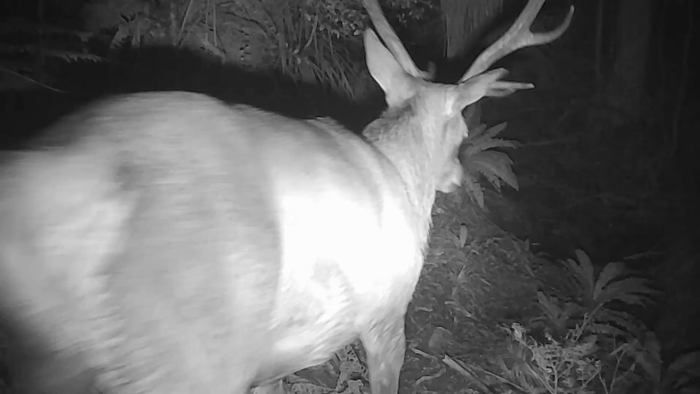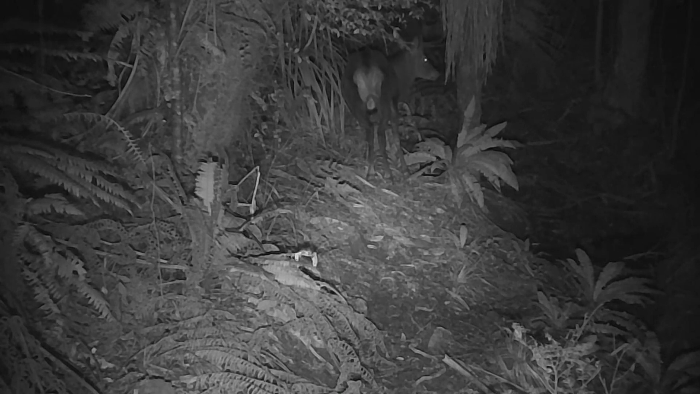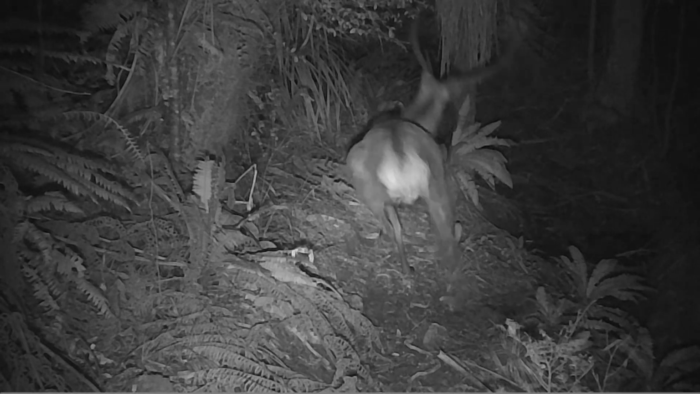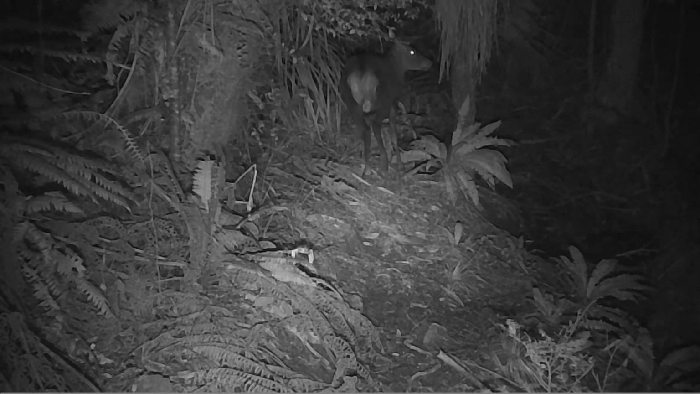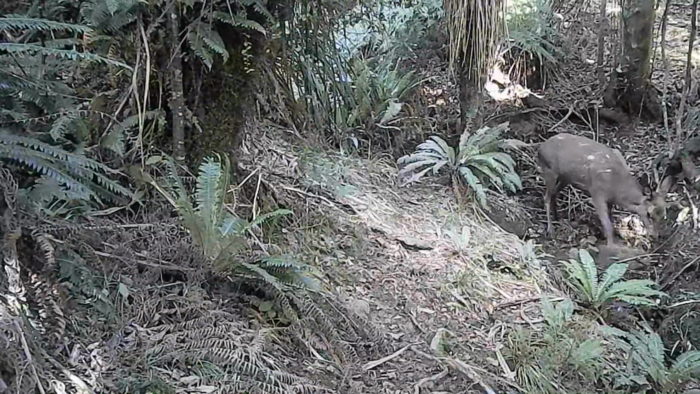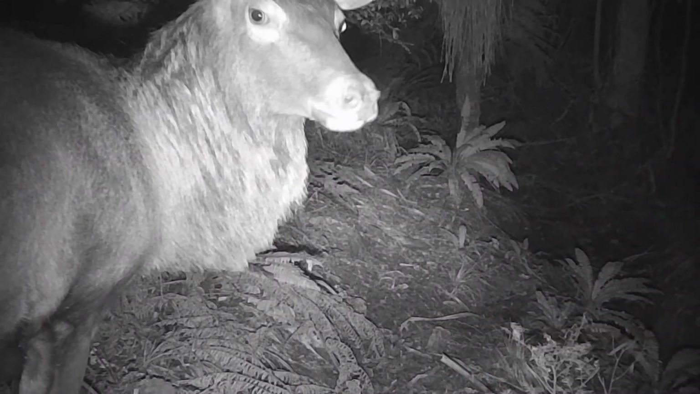A little rub. Alright, I reckon this is probably the best stag we had. It didn't like the infrared cam, but pretty good stag. I'm not sure how many points, but seems to have his bay time, so he might be an 11. Unfortunately, he only showed up once, so I wonder if he survived the roar. Little hind having a play around in the water. Pretty cool.